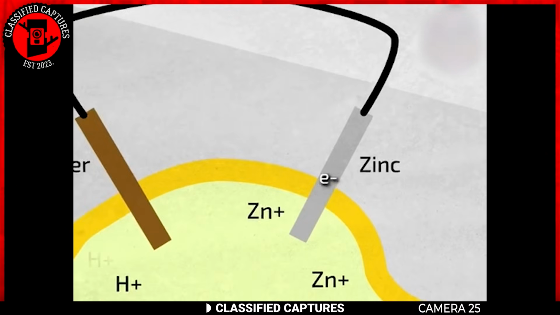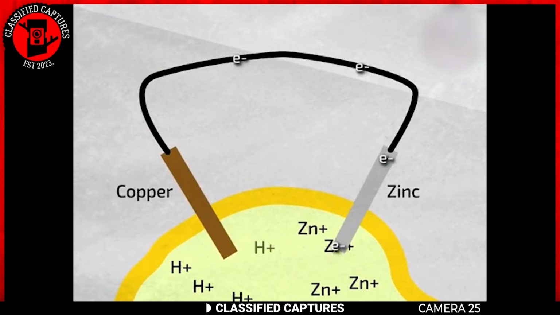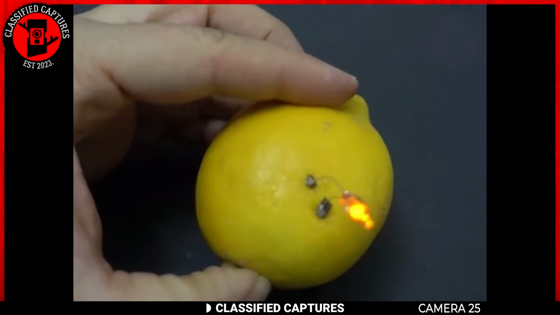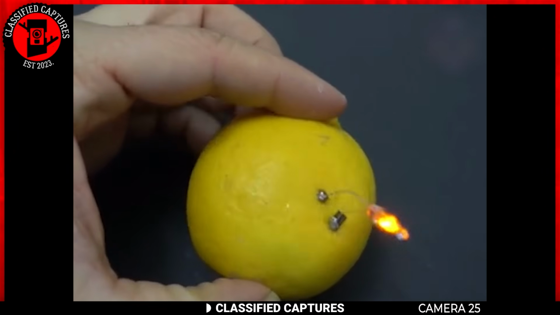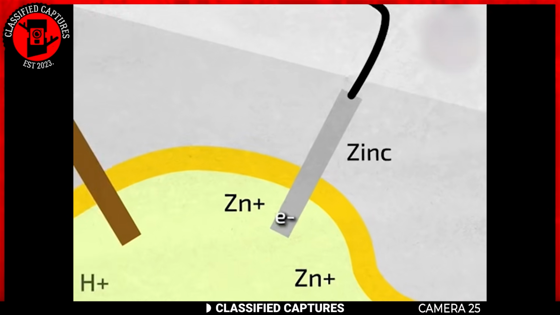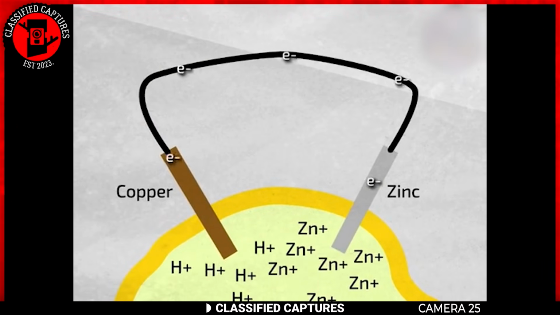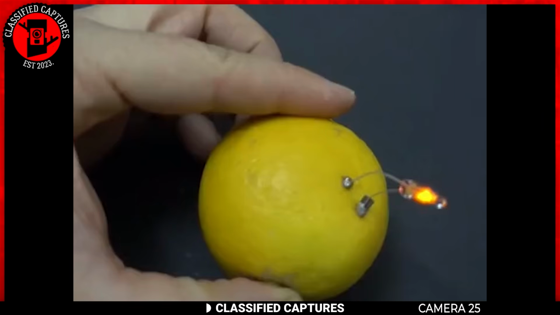While it's not enough to power your home, it's a fun and educational experiment to understand the basis of electricity and chemical reactions. To take it a step further, you can connect multiple lemons in a series to increase the voltage, and by doing so, you can power small devices like an LED light or a digital clock.